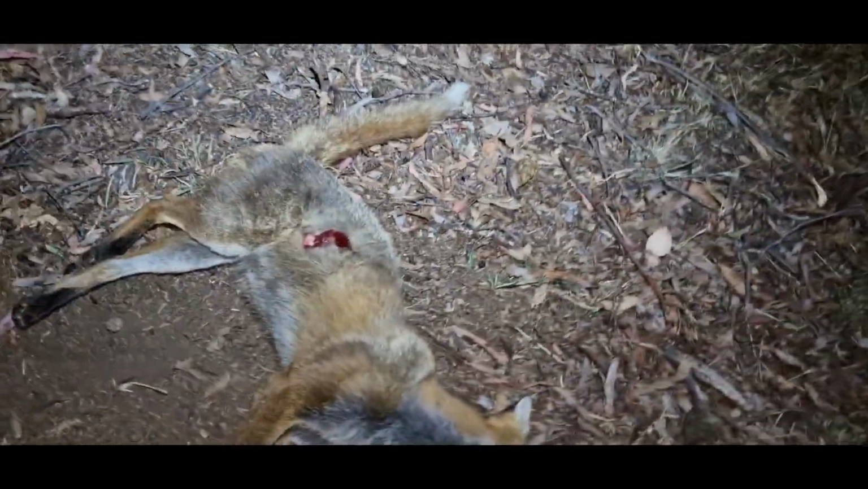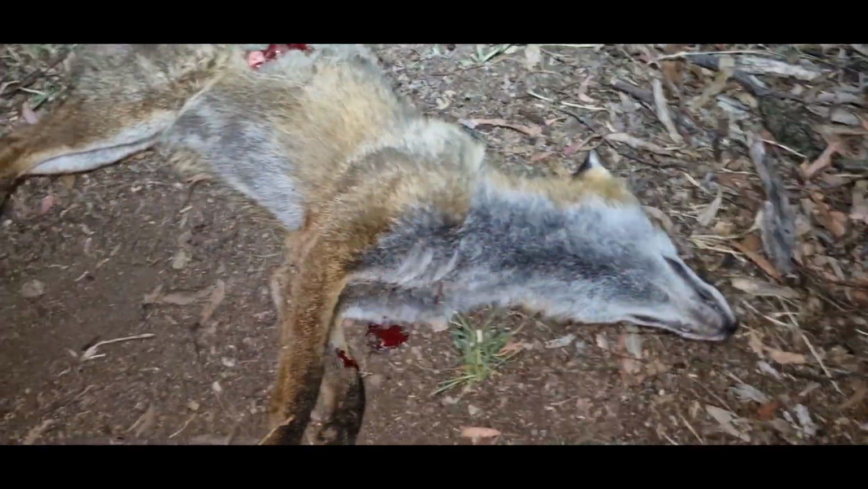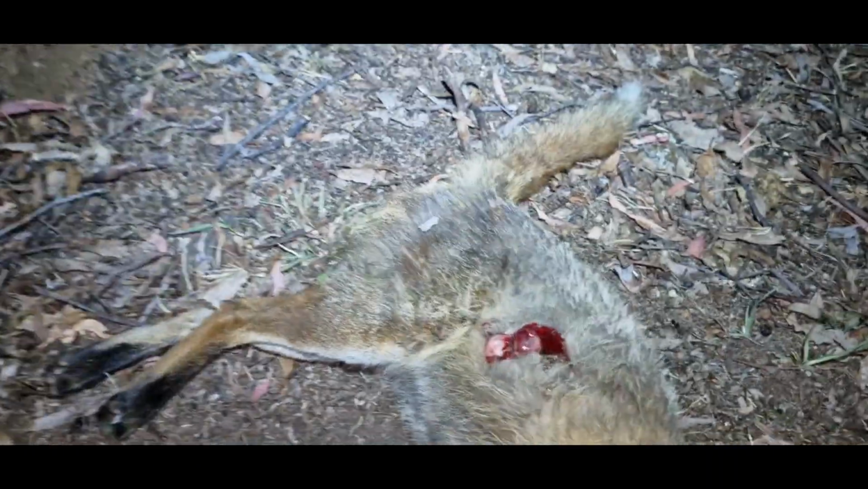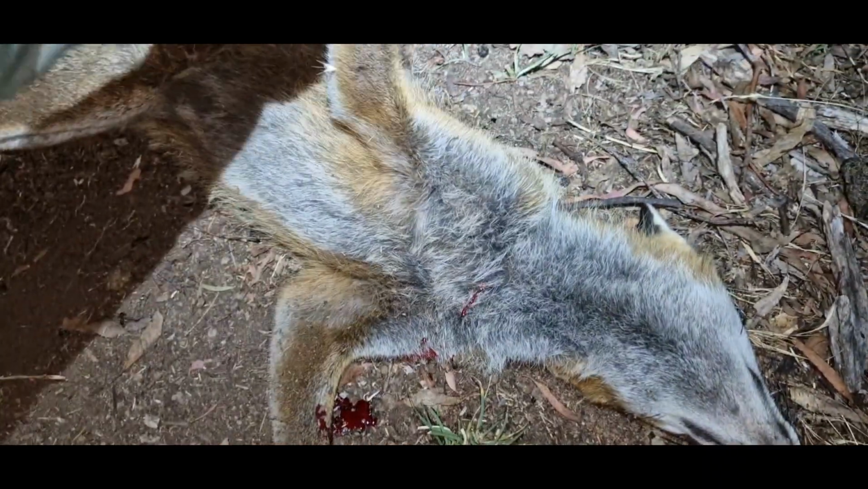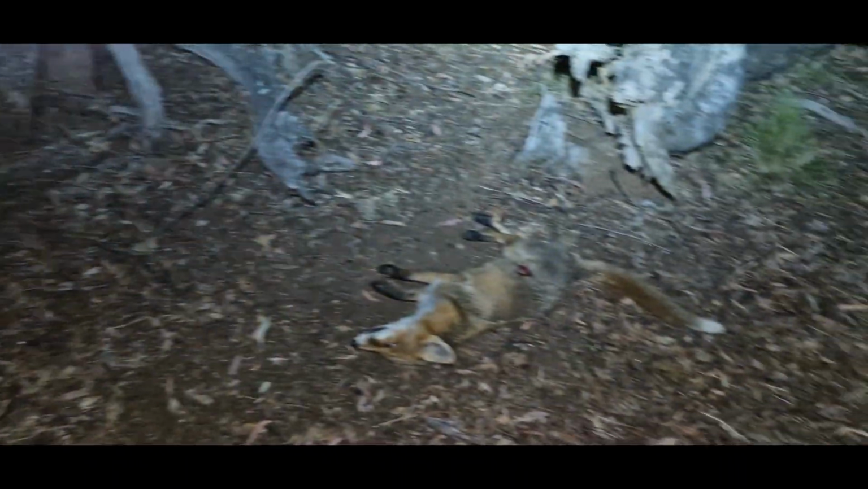All right, here he is. Here it is, rather. What have we got? We've got a vixen. This one doesn't look like it's got pups. Just wondering where the bullet went. That looks like the exit wound there. Entry wound just below the middle of the chest there. I'll have to check where I was aiming in the footage, but yeah, alright. One vixen down for the night. Let's go see if we can find any more.